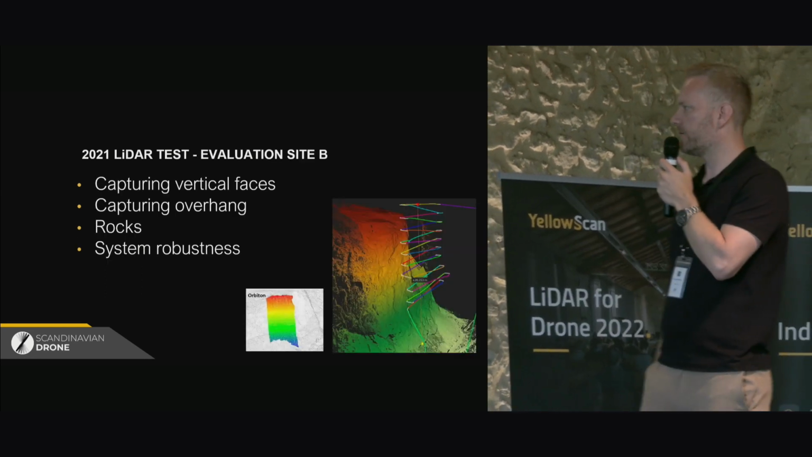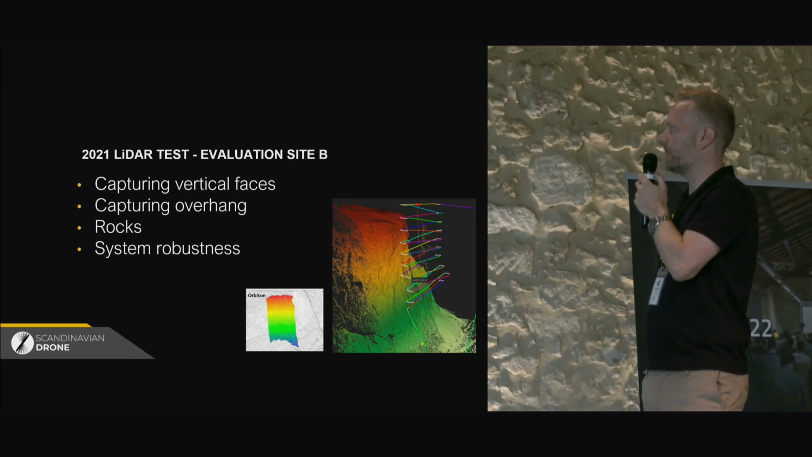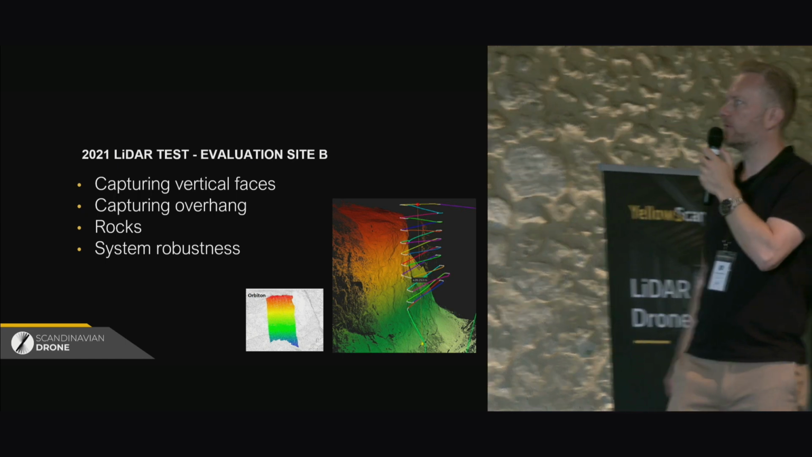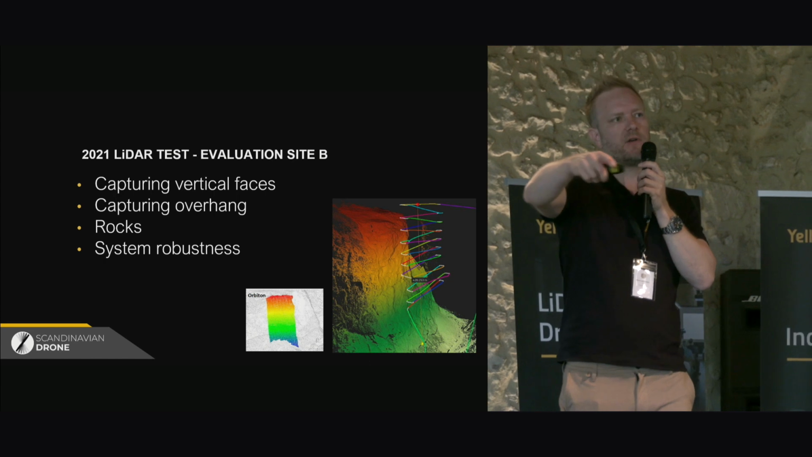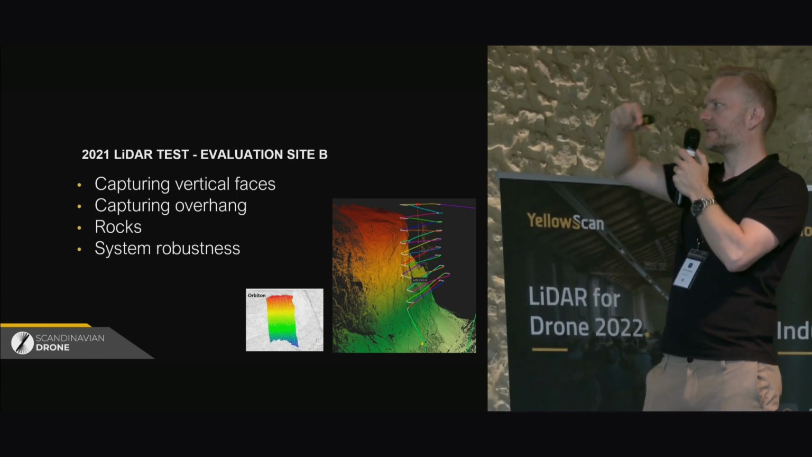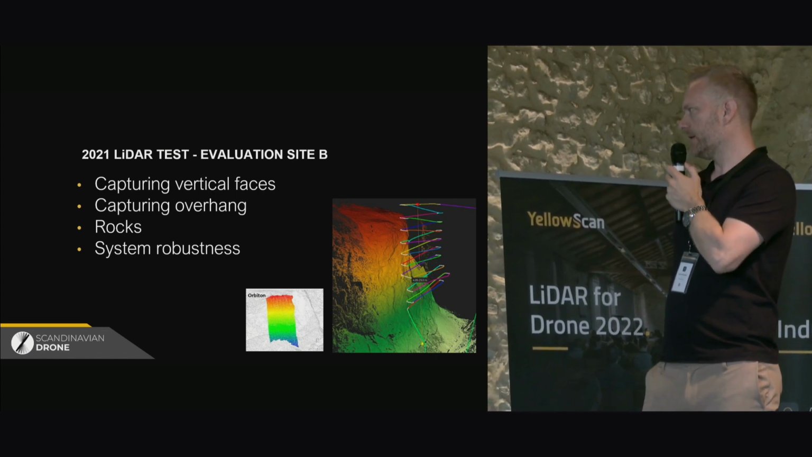So this up here is the actual flight trajectory that you can see. So it started with having to fly quite far out in the valley and building altitude, and then zigzagging down towards the bottom and capturing data.